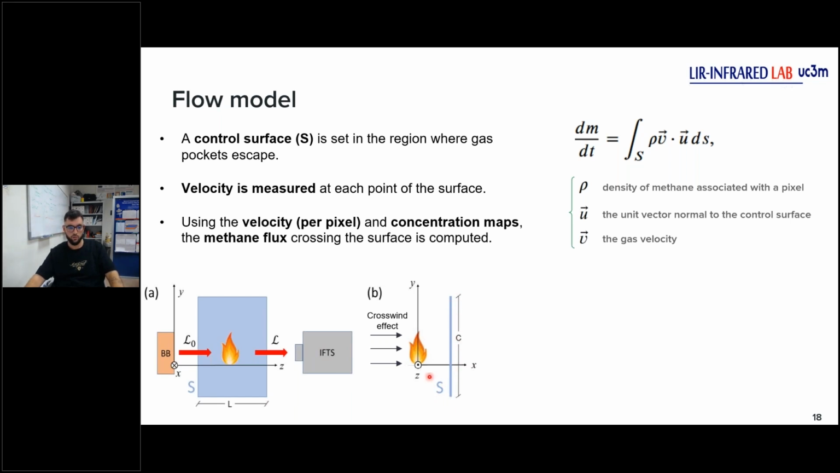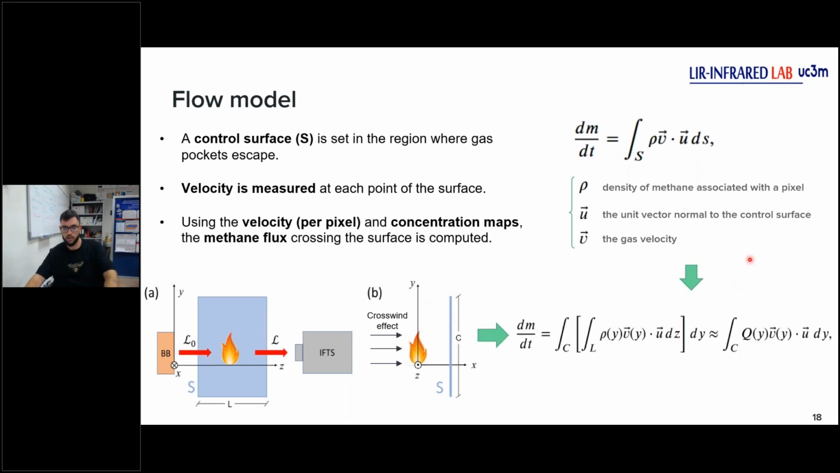We will use 2 lines to get better results for the dynamics of the pockets, but we will see that later. With this equation, we get this formula for the flow. Here the concentration and the velocity all depend on y, because we do the math with the points of the control surface, which only depend on the y coordinate in this scheme.